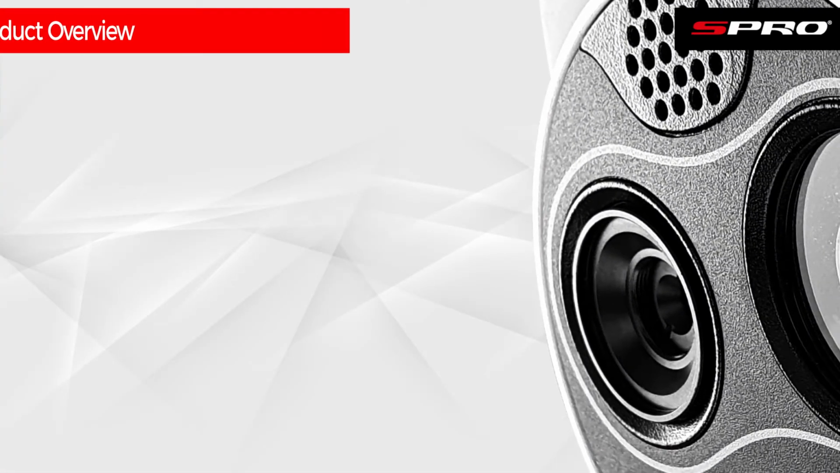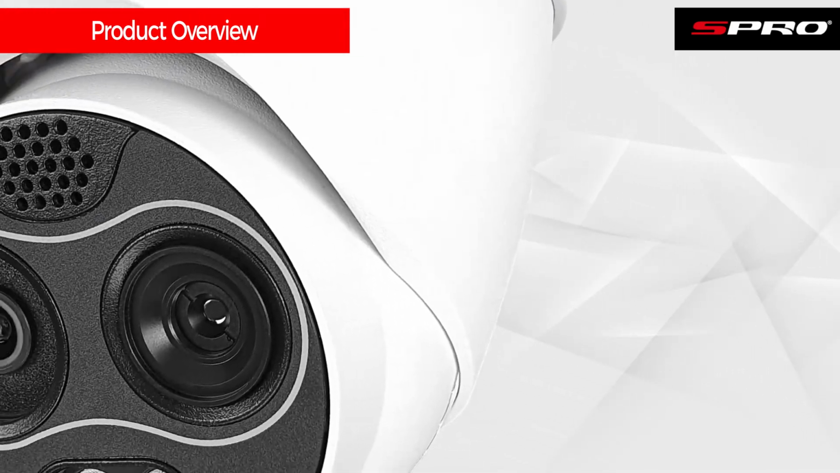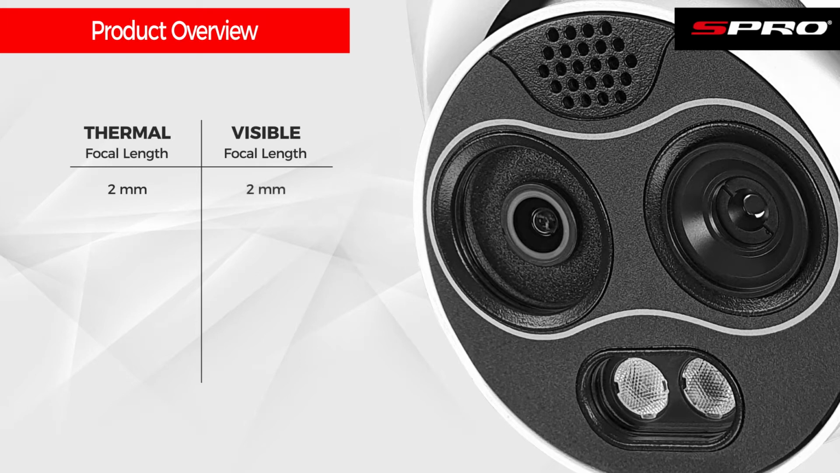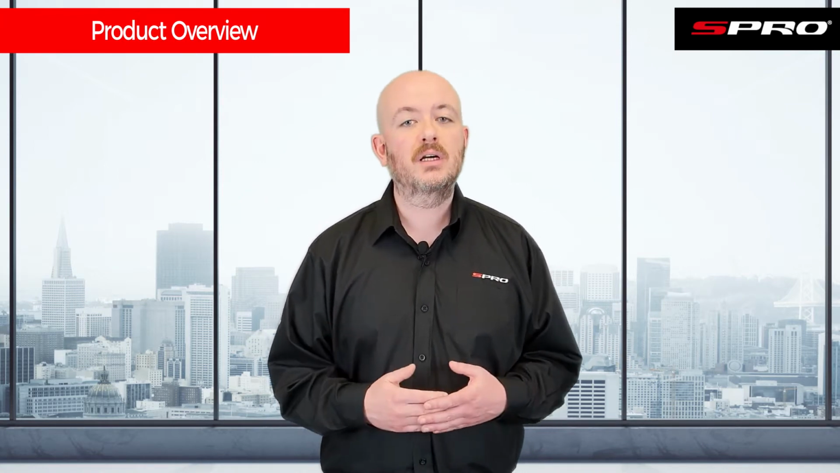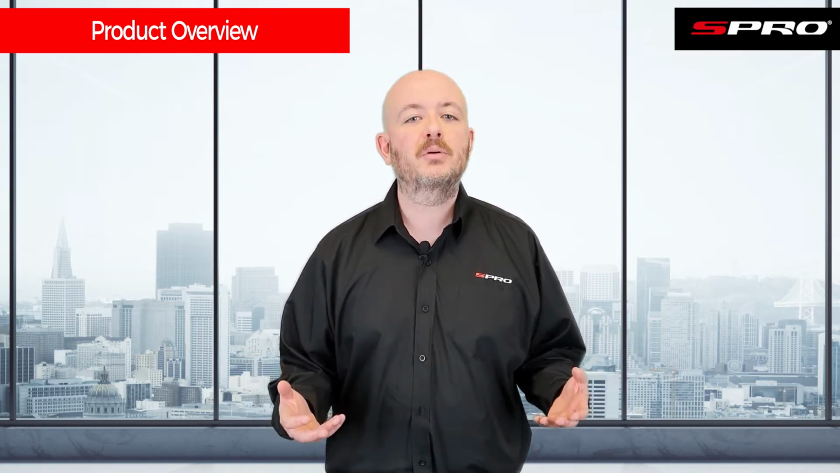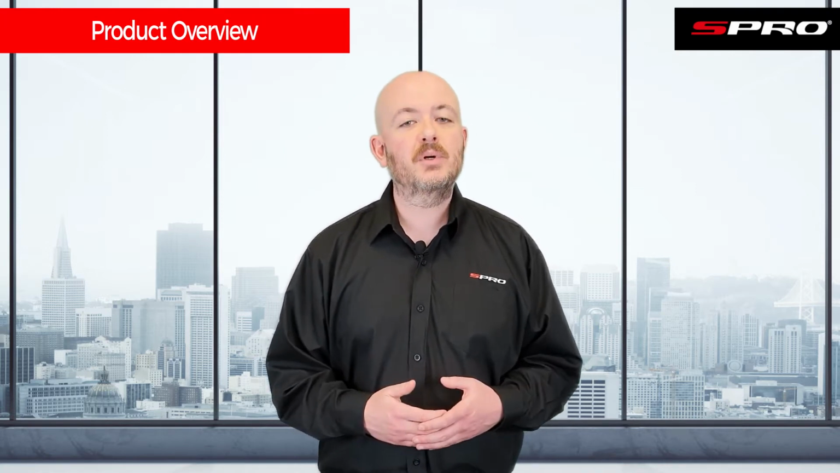Here we can see the turret style we offer, although it is also available in a bullet housing. And you'll notice the two different lenses the camera uses, the thermal lens and the vision lens. The thermal lenses are available in 2mm, which would have a vision lens of 2mm, 3.5mm with a vision lens of 4mm, and 7mm would have a vision lens of 8mm. Since the camera has two lenses and is capturing two sets of images at once, it will occupy two channels of a recorder. But what you lose by sacrificing an additional recorder channel is more than compensated for by achieving far more accurate alarms.